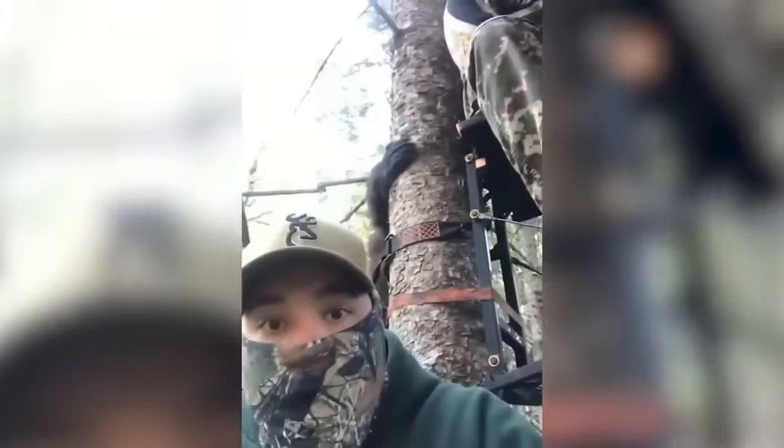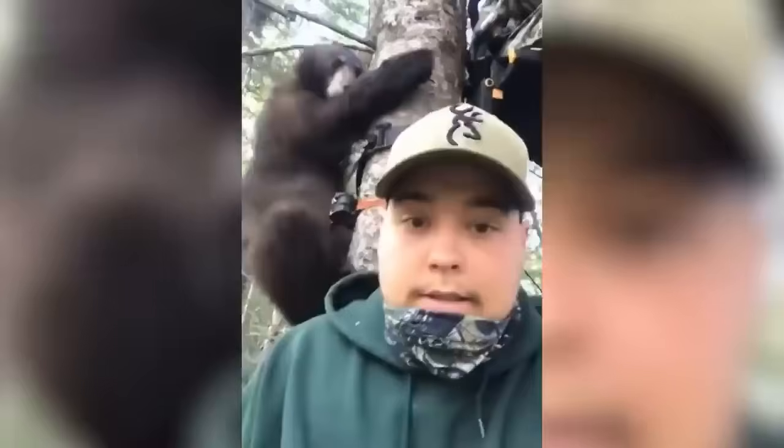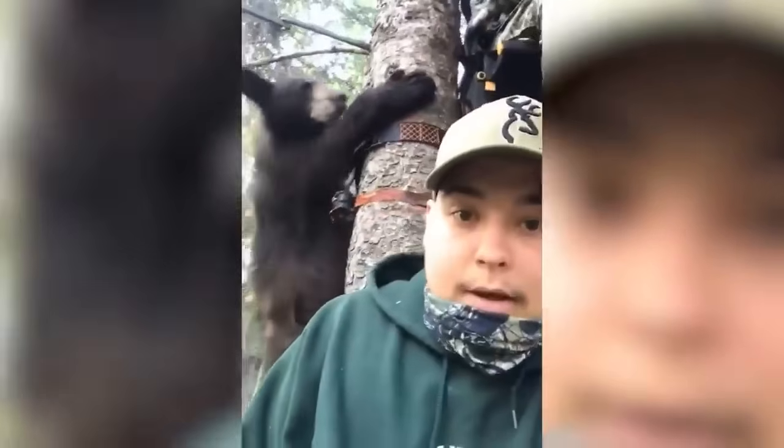When these two charged on the top of the tree, those hunters were shivering, even if the preceding one had been a little calmer. Fortunately, they returned after sniffing one of them and losing interest immediately.